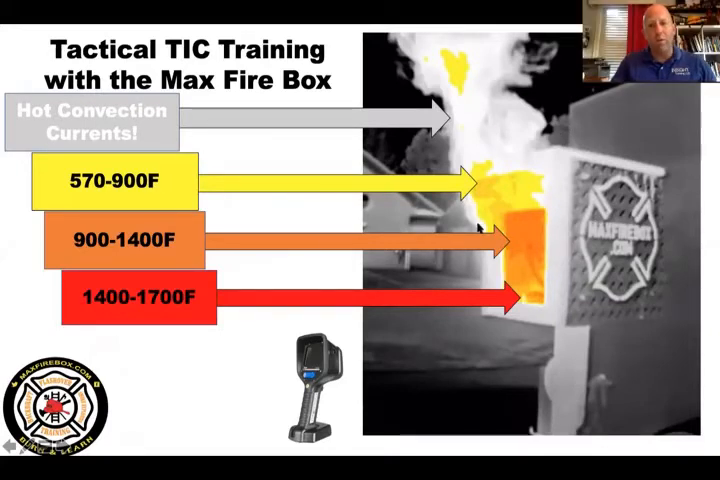Notice that in this one, in the Max Firebox, you can see in the camera's low sense mode, anything that's yellow is 570 degrees. You want to wait till you see color with this camera? No, sir, or no, ma'am. Because when you see color, it's too late. 570 degrees is outside the limitation of your face piece, your gloves, and your hose line. Your radio fails at 320. You don't want to wait that long.